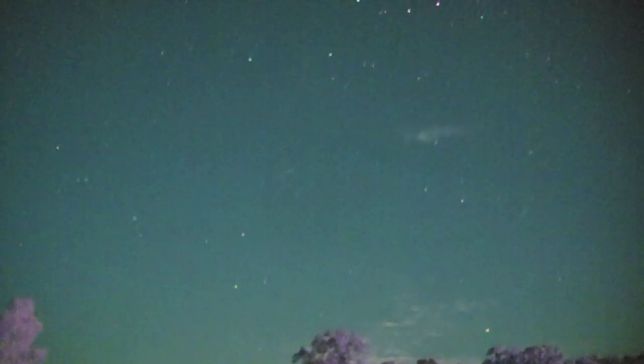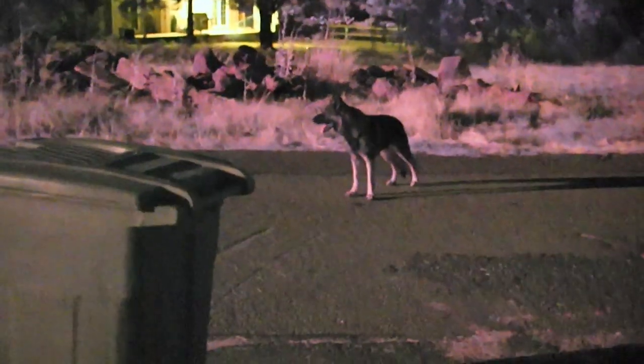You can see all the stars. Like, what is that? Little cloud or something right there. Yeah, it's a cloud, but look at all those stars. I've been using this for quite a while now. You can see my dog. I've had this for quite a while actually, and it works just as good as the day I got it.